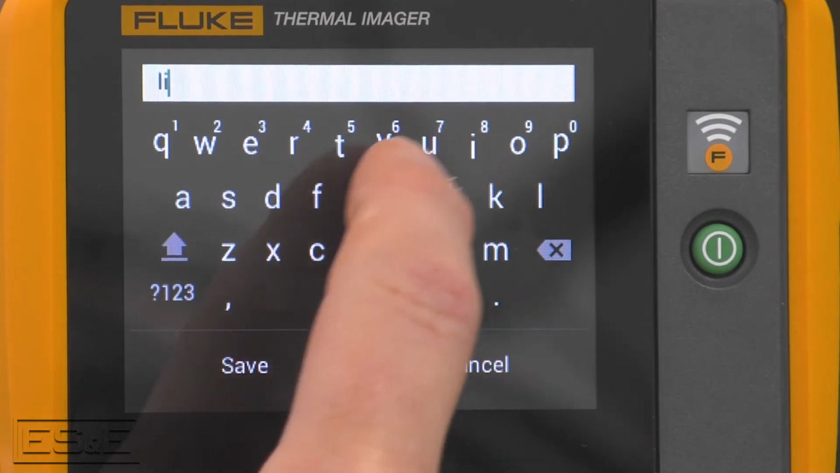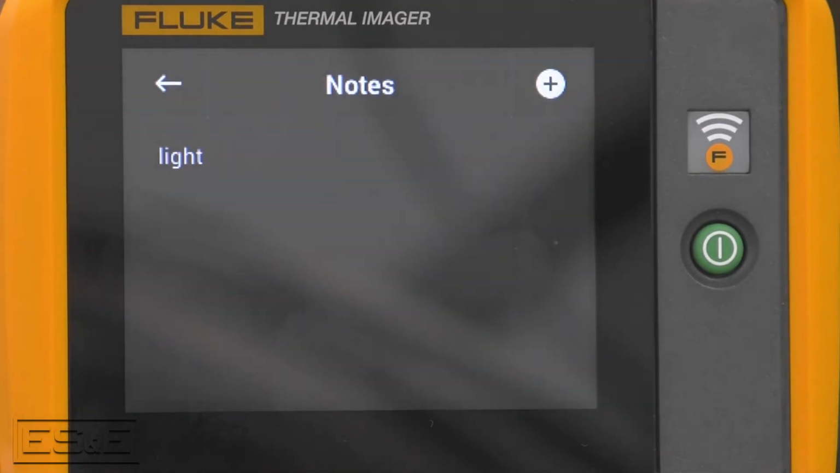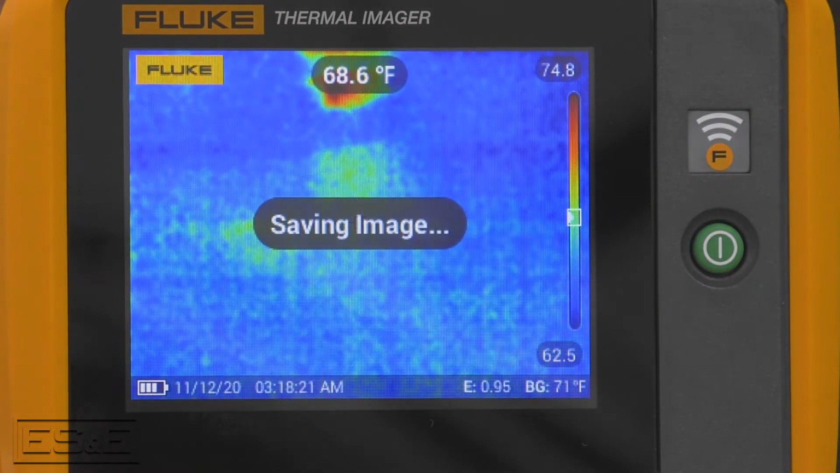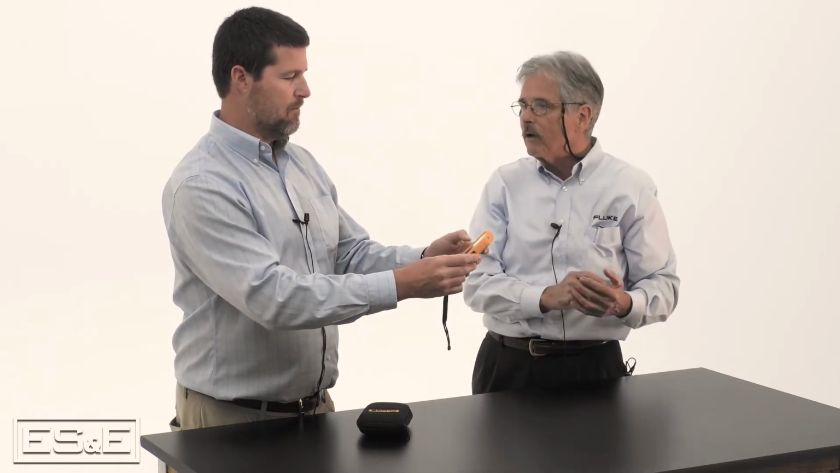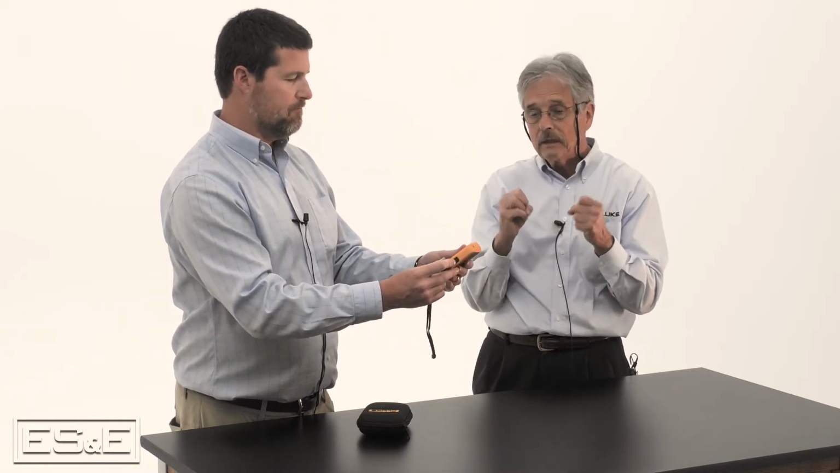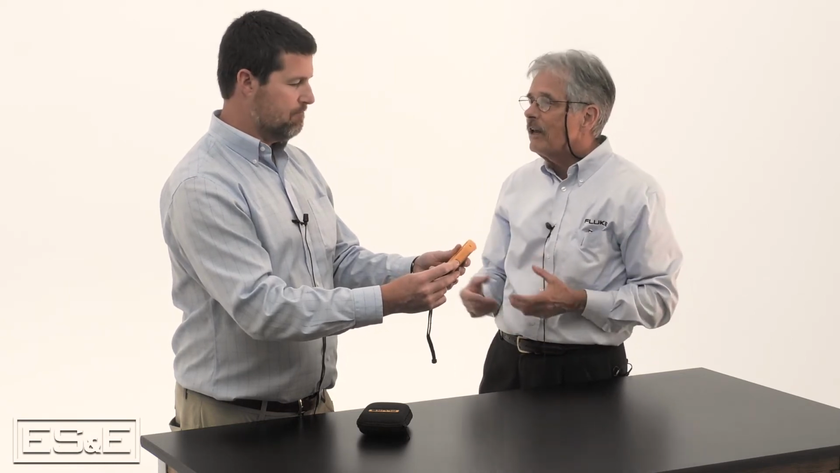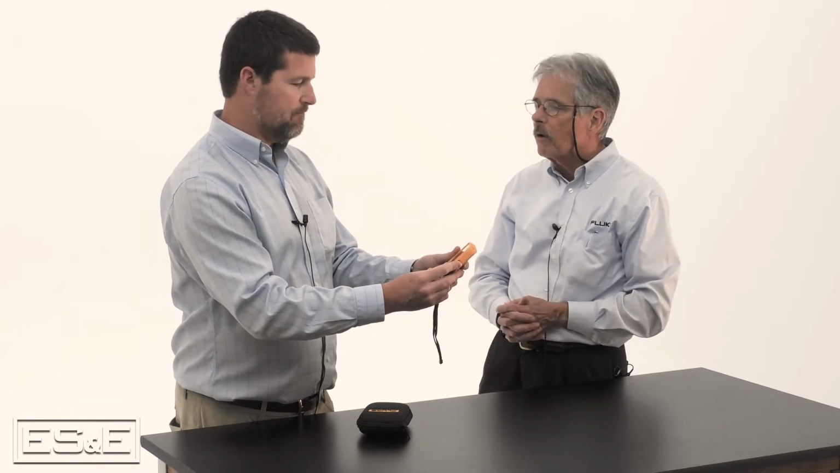We've got a light here that we've been taking some pictures of. So we got light. I can save that. And that'll save it under light. Now we can transfer that to a tablet or smartphone, goes to the cloud. I can create that report where I separate the two images, put notes with it. Or I can just email somebody the image and say, hey, you better come look at this. So the idea is just an everyday tool, a very powerful little instrument for troubleshooting day-to-day problems.